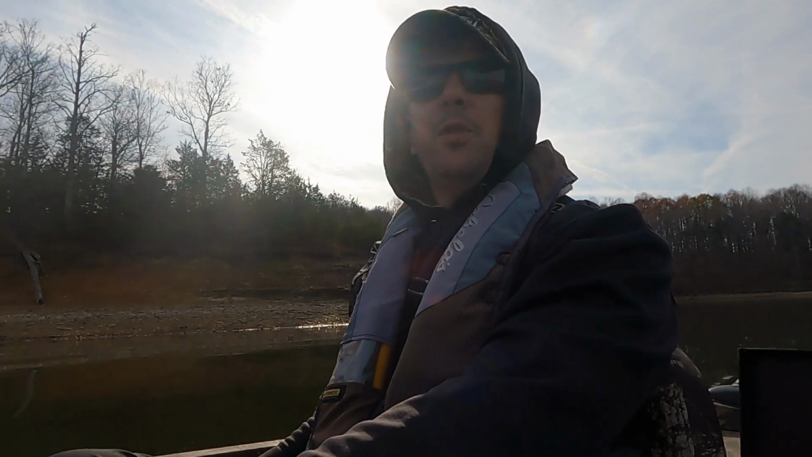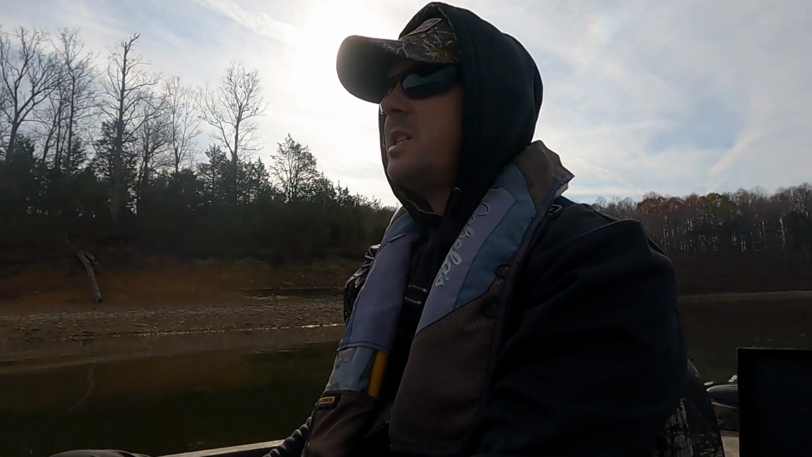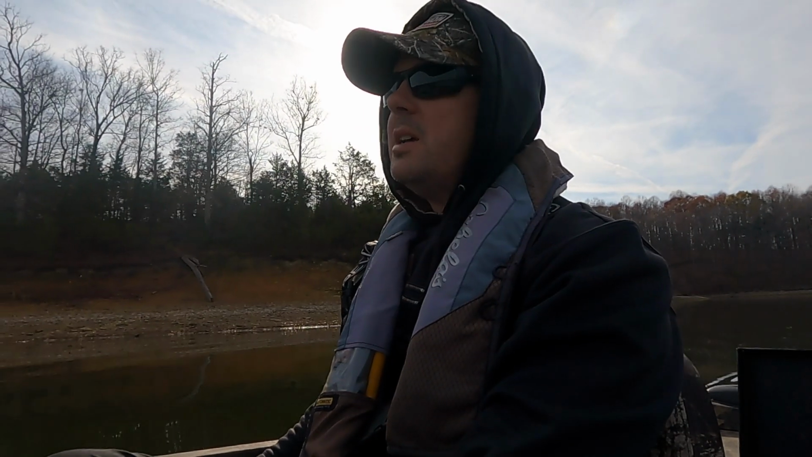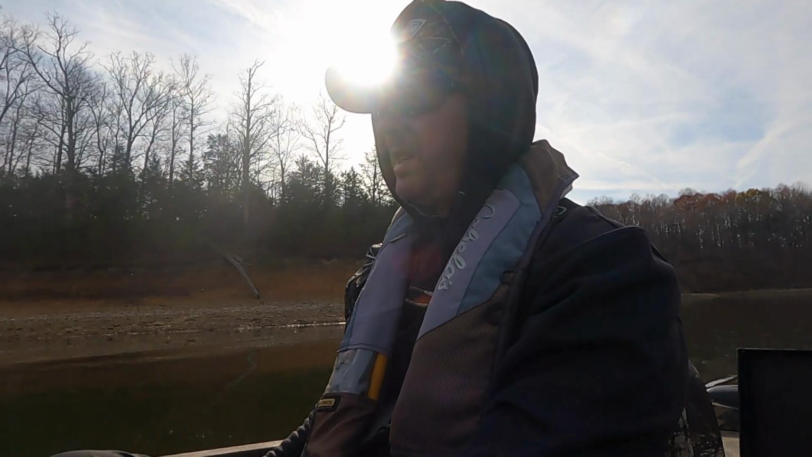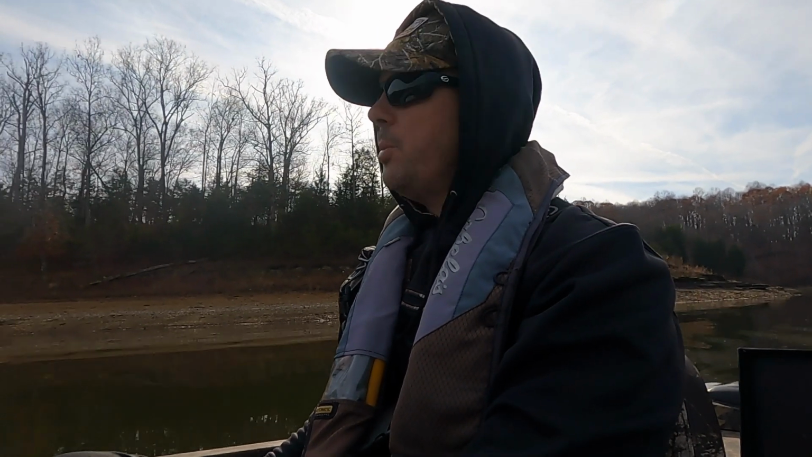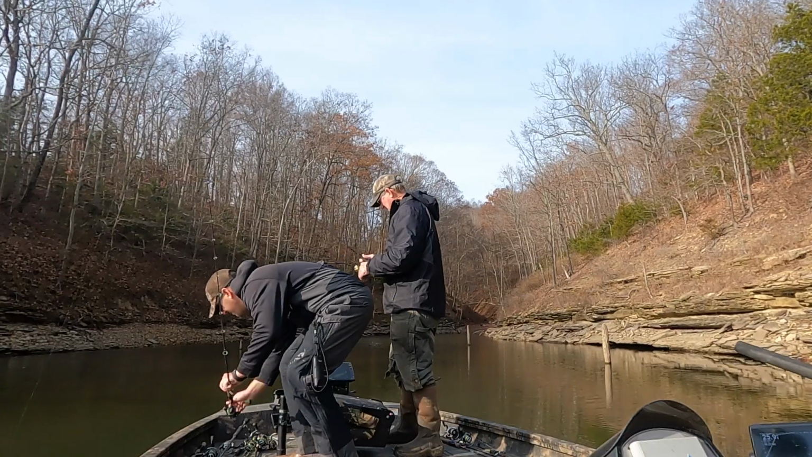So we are 0 for 2 on the first 2 spots. We're just not really seeing any fish, definitely nothing that we would want to target. Water temp's 56 degrees. There's plenty of bait here, but I'm going to say that the fish are probably still further up the creek, given that we haven't had a real big change. So we're going to head on up the creek and see if we can find something.